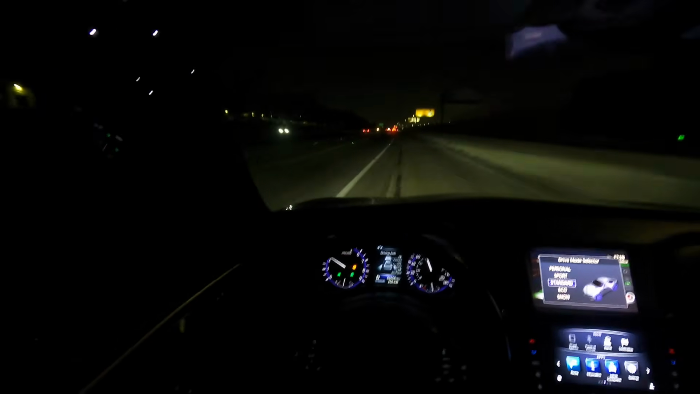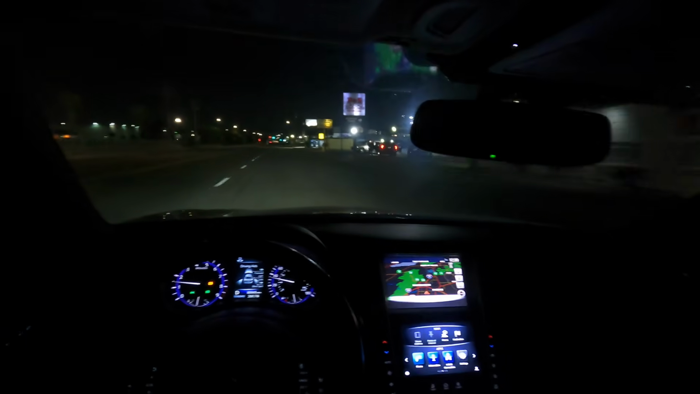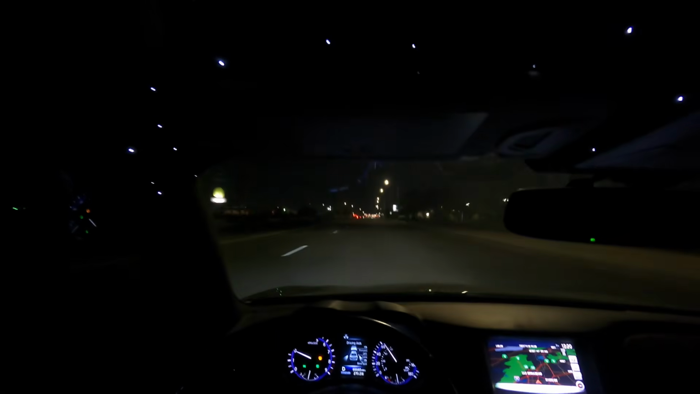Now everything's back to normal, just chilling. Got the star lights on, turn on some music, but I'm not gonna do that because of copyright. Sheesh, the boys are out. Aw, be my boy. He didn't do it. Yeah, I can't stress this enough. This car is so comfortable, bro. That's one of the main reasons why I chose this as a daily driver. This thing literally rides so good.